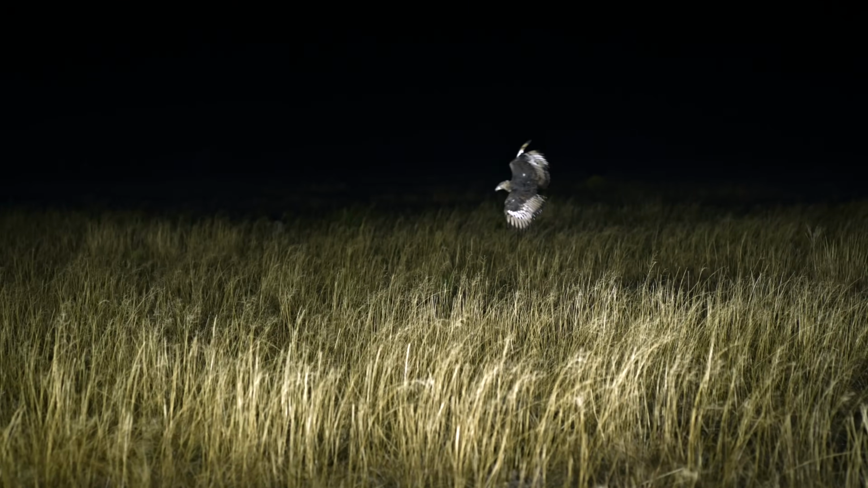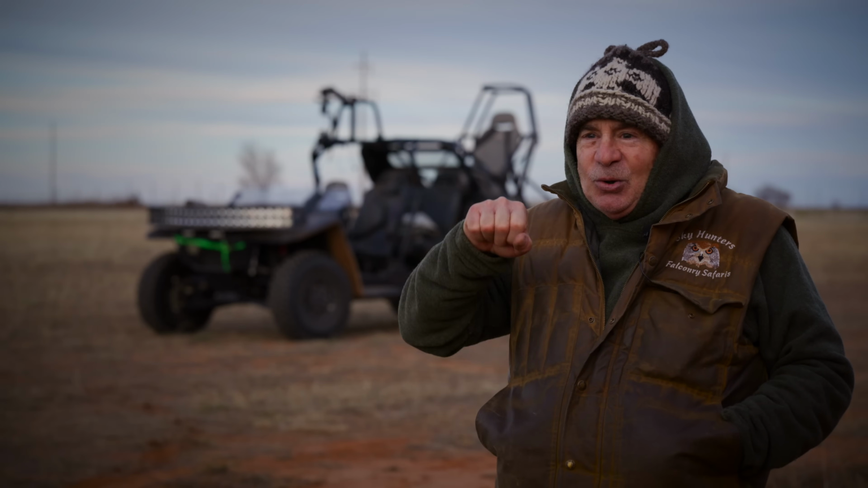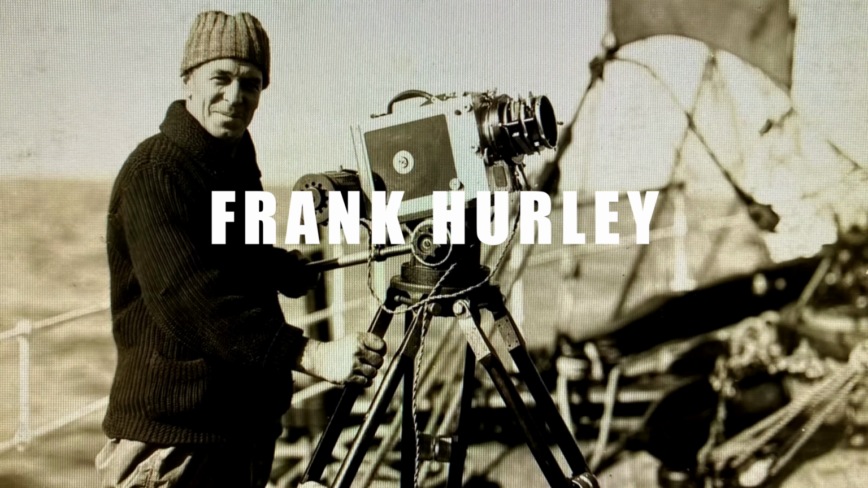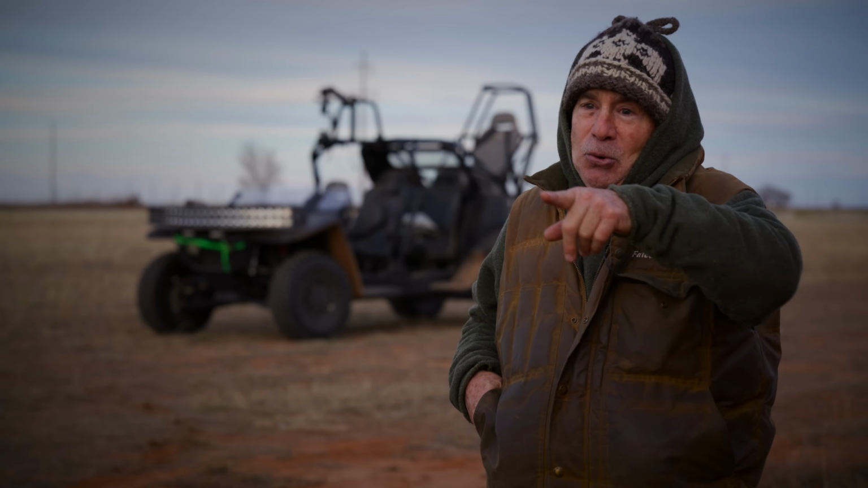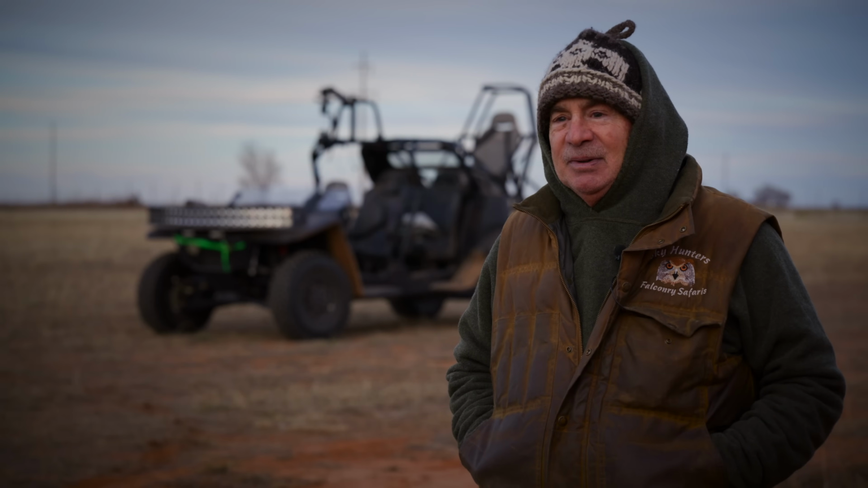You know, they have all kinds of pictures and actually videos back in the day when the guy had to crank the camera like that. They showed pictures of the cameraman up on the mast of the ship in all different angles doing his job. So that's, you know, and that's you. So what you're saying is, unless we get it on camera, it didn't happen. It didn't happen.